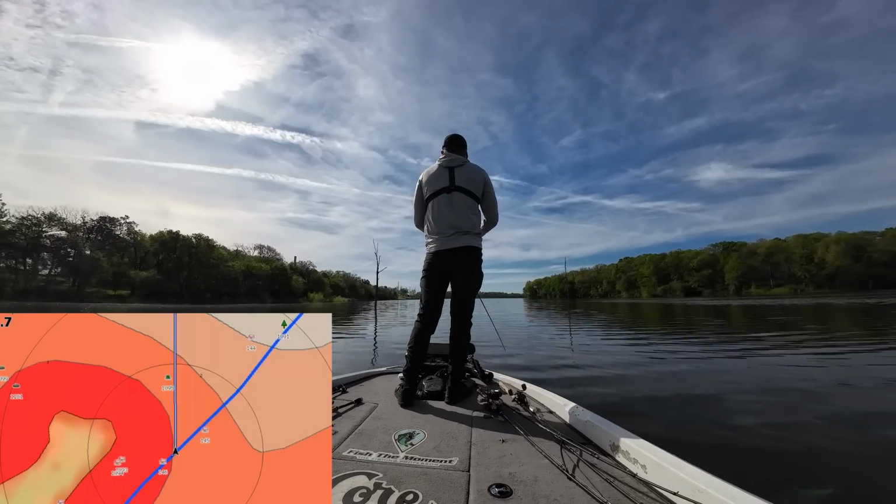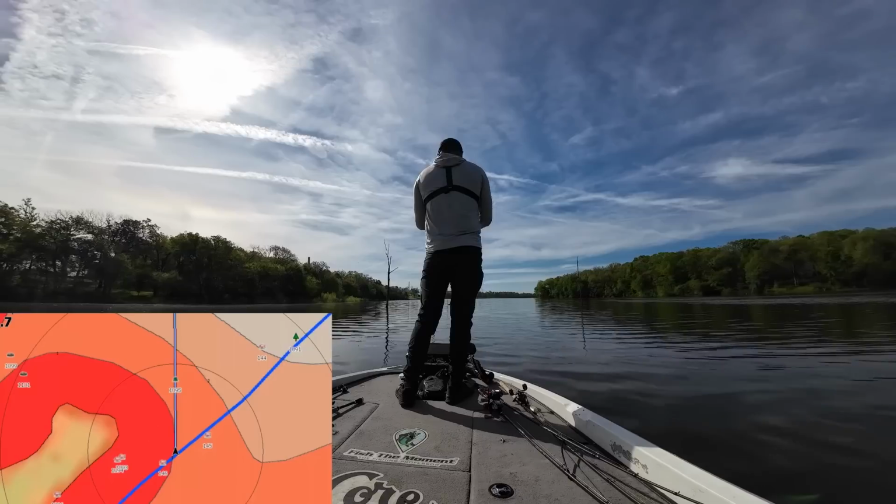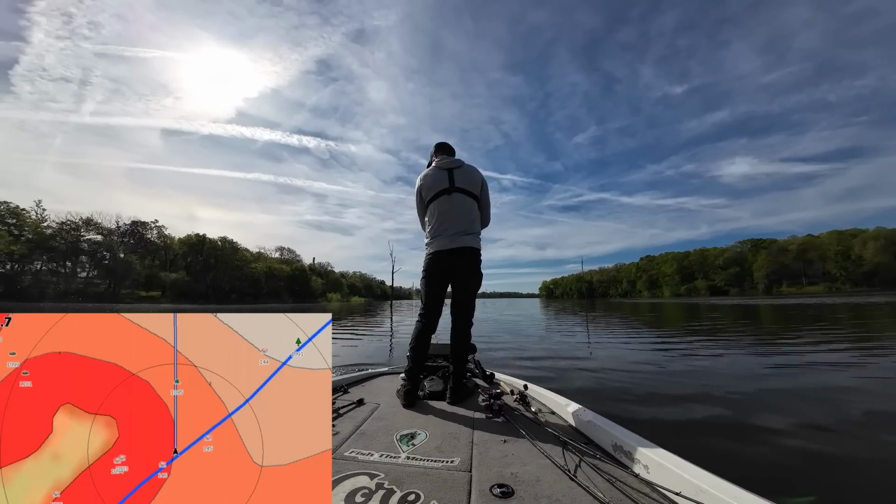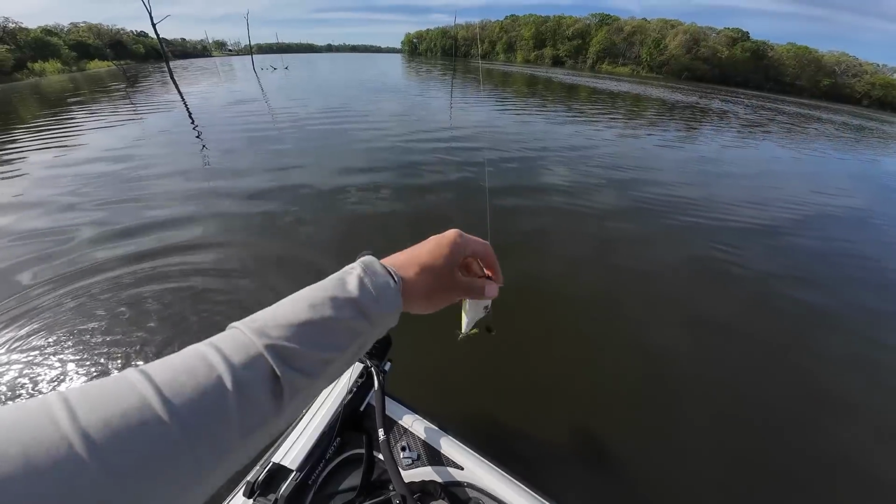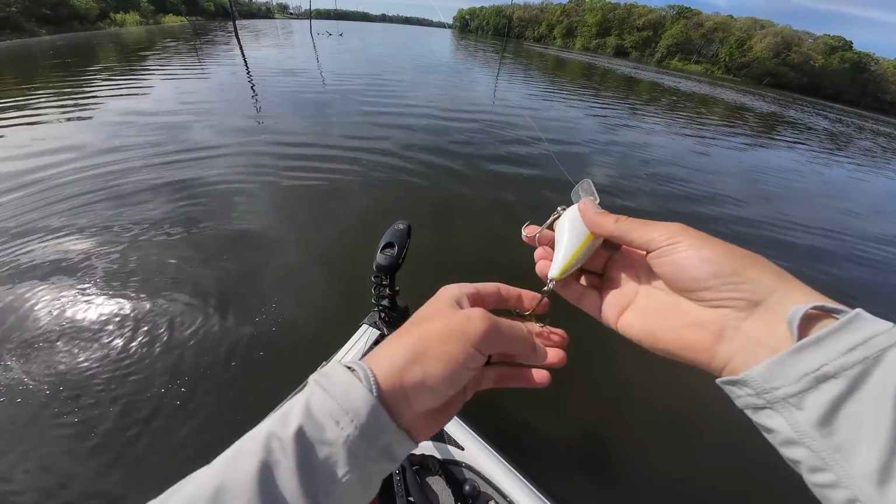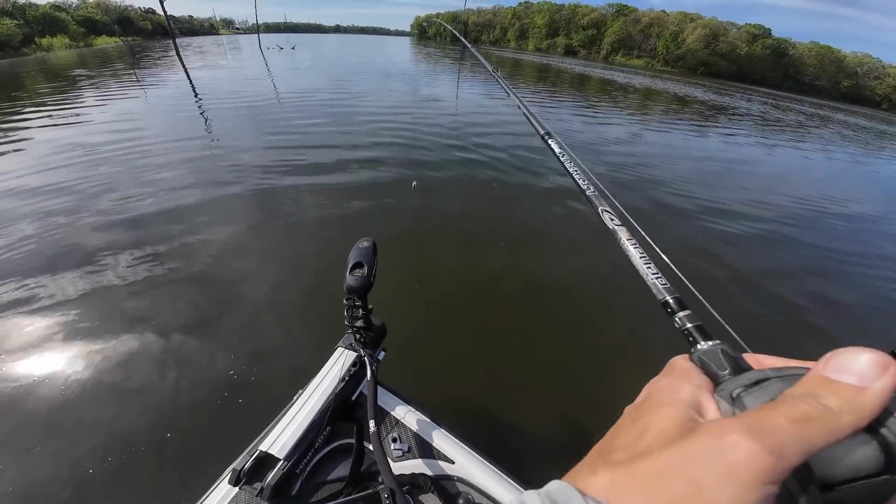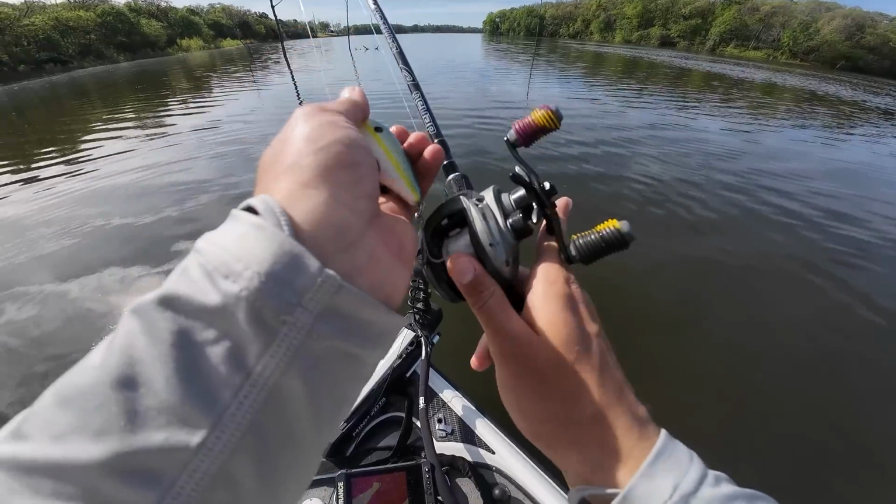I like to show you this process because I've had obviously days where I've come out here and found these groups that are a little bit smaller fish or whatever, and then there's other times where you come out here and you catch 25 pounds on a spot like this. So I'm not really so concerned always about the size of the fish. It's just the process of how we're doing this.